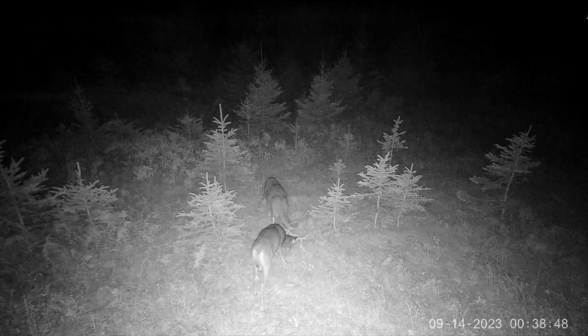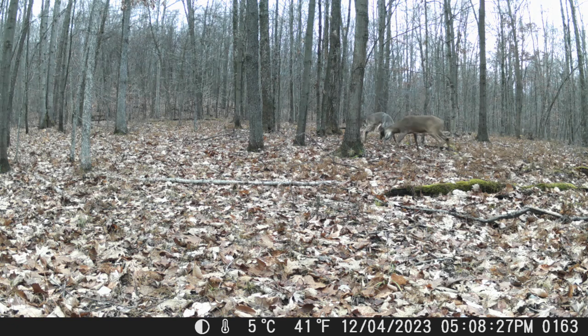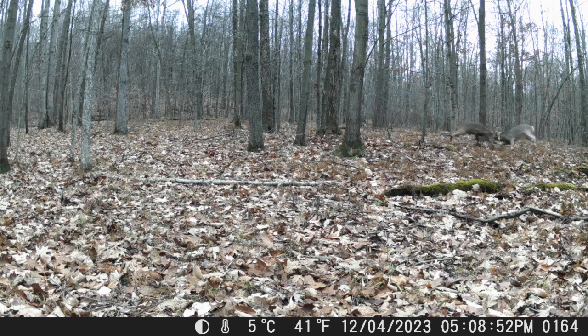But my favorite fight sequence of this year was this set, because this wasn't pushing each other around in a gentle way. This was an all-out fight for dominance. And if you watch closely, you can see other deer out on the fringes as though this was the match of the year that no one wanted to miss. Another thing to notice here is that this fight took place in December after our typical rut is over, but I did see more signs of a strong second rut this season than in years past.